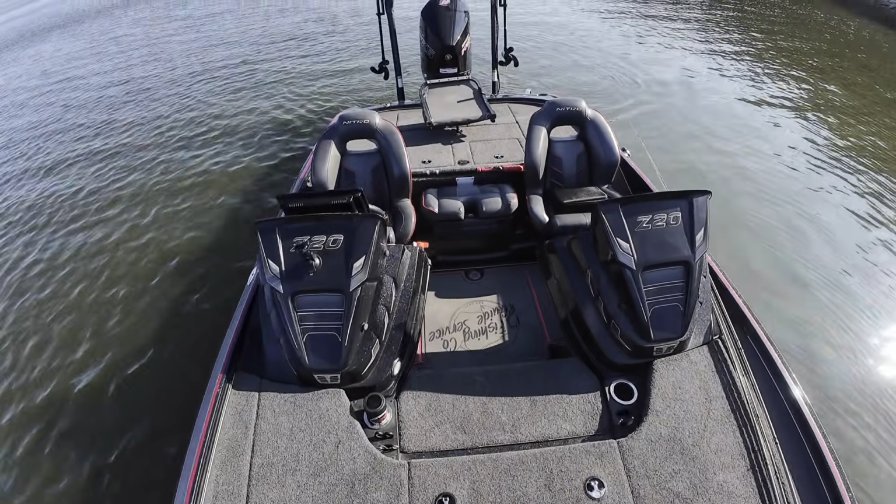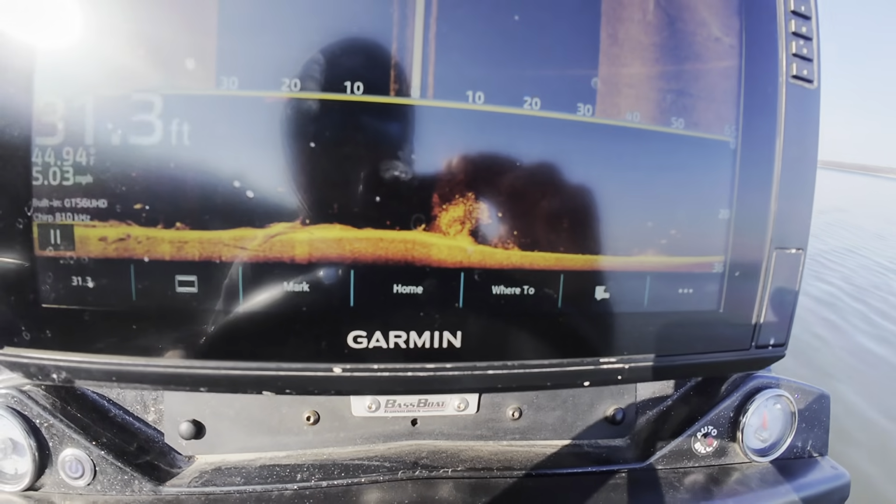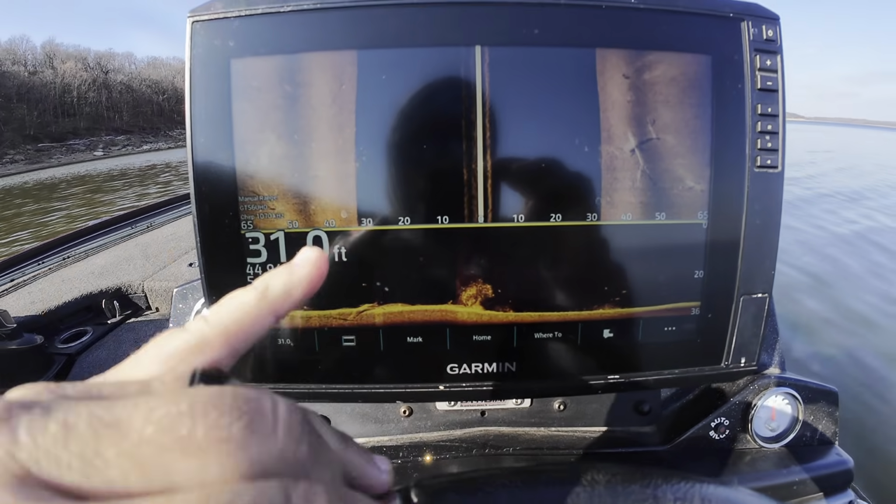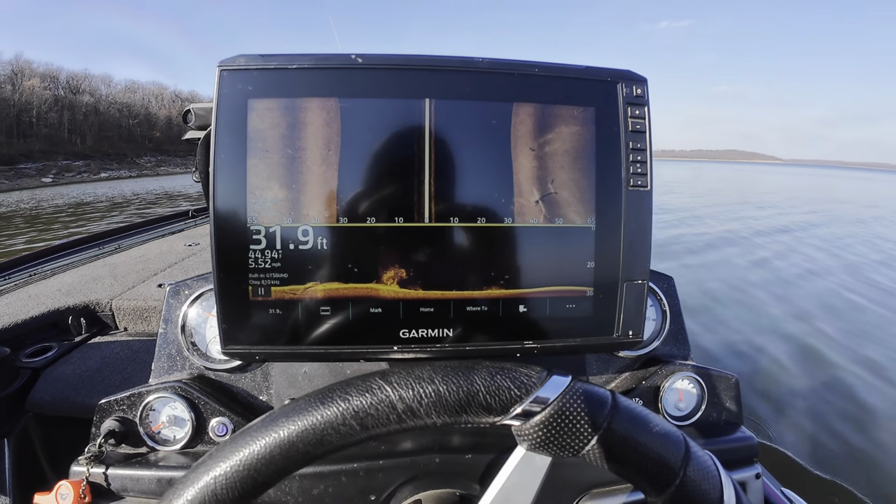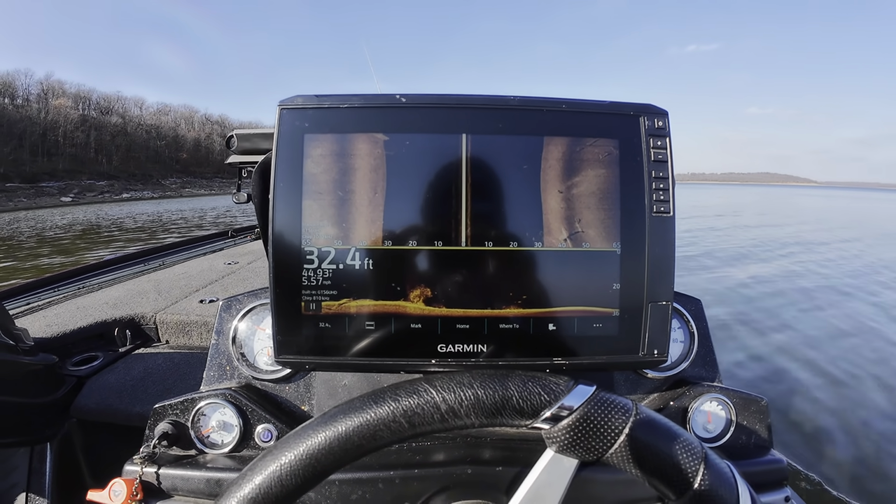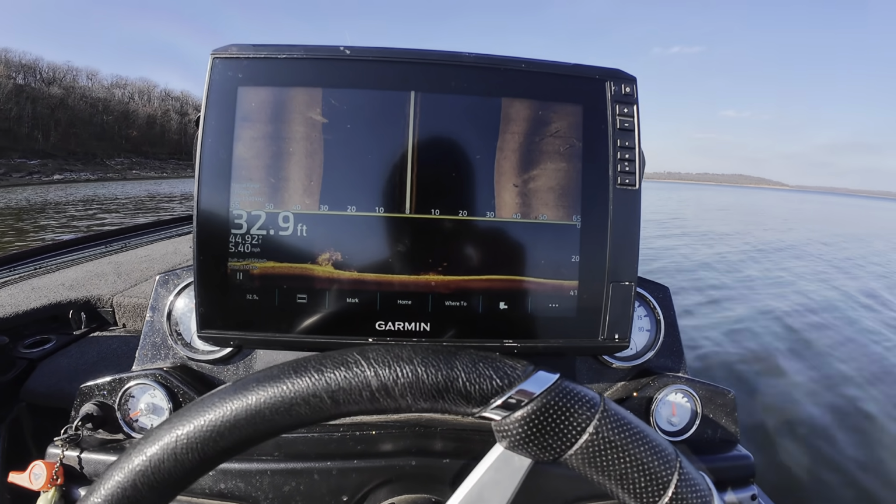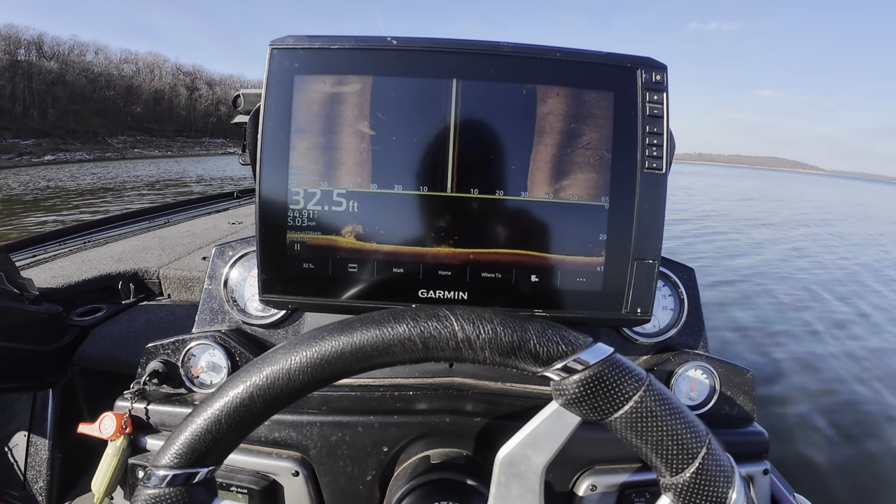And let's idle on. So I'm just idling on down through here. There's a brush pile. It's got a bunch of little crappie on it. So this is down scan down here, side scan up here, and I'm just idling down through here, looking and seeing what I can see on side scan. There's quite a few brush piles and stuff, but the brush piles I fished have all been little bitty crappie.